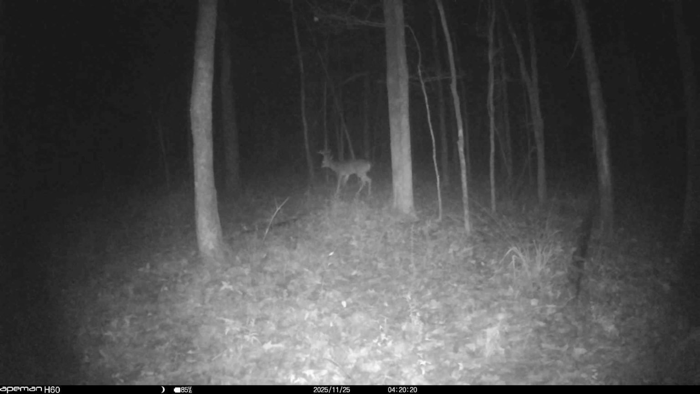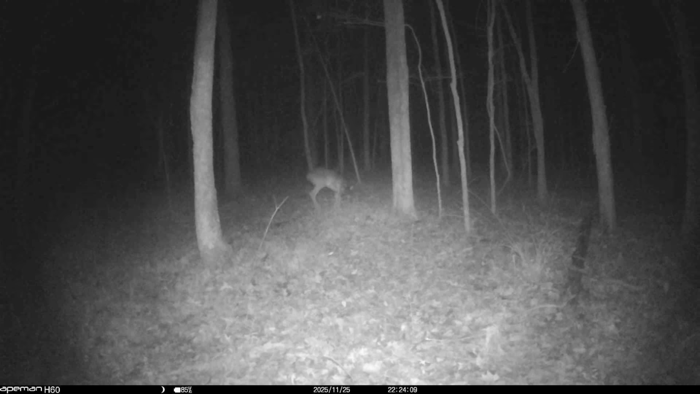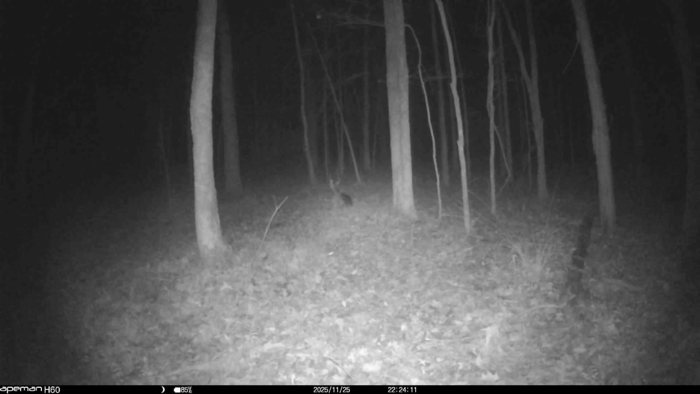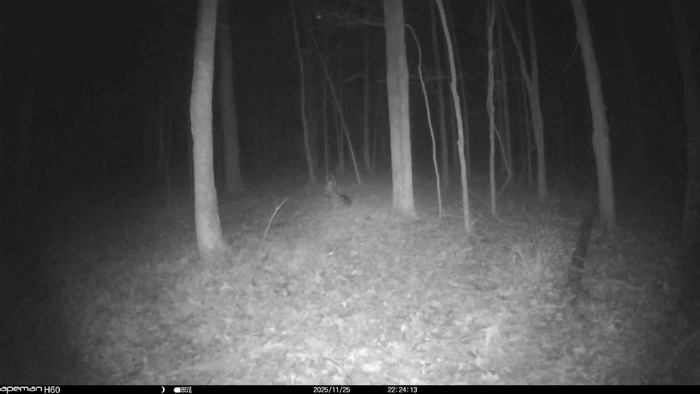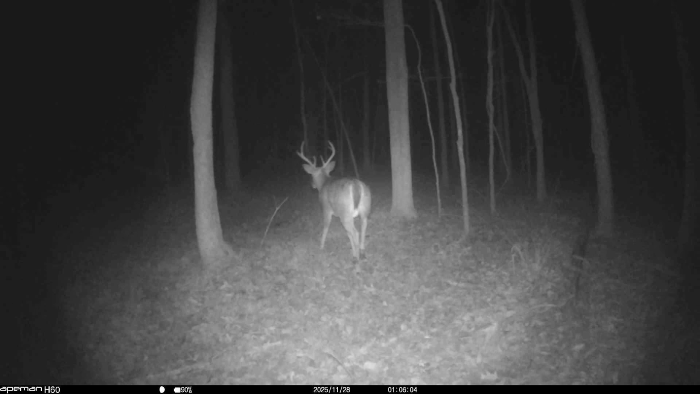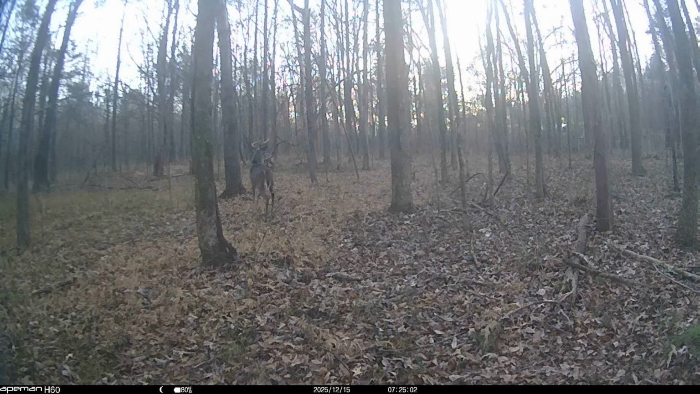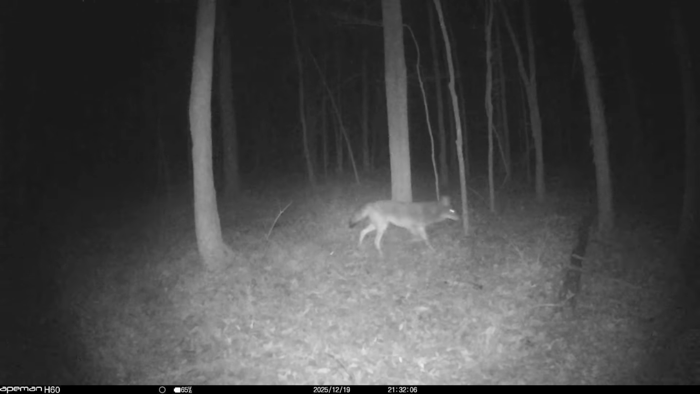Ooh, look at the big guy, the ghost in the woods. He's limping. He's limping. Oh, that's the rut coming on though. Oh, that was him laying down. I don't ever get to see him do that. Nice. So peaceful. That's a nice deer now. It really is. Let's see.